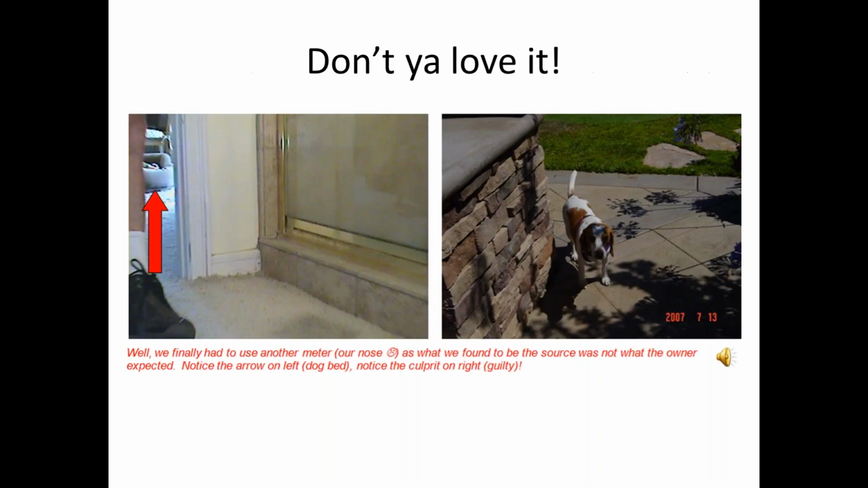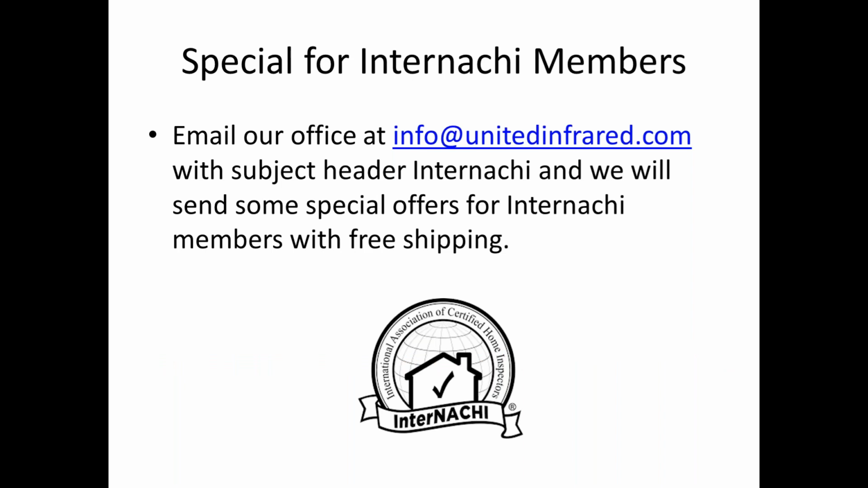Well, folks, I don't know if the soundbite came through, but as you look at the far shot, you can see the dog bed there. And there we go. The dog was peeing on it, and I had to let the client know that. Obviously, are you not letting your dog out at night? She was an older lady and said she was very tired. The dog would bark and then stop barking. I wonder why.